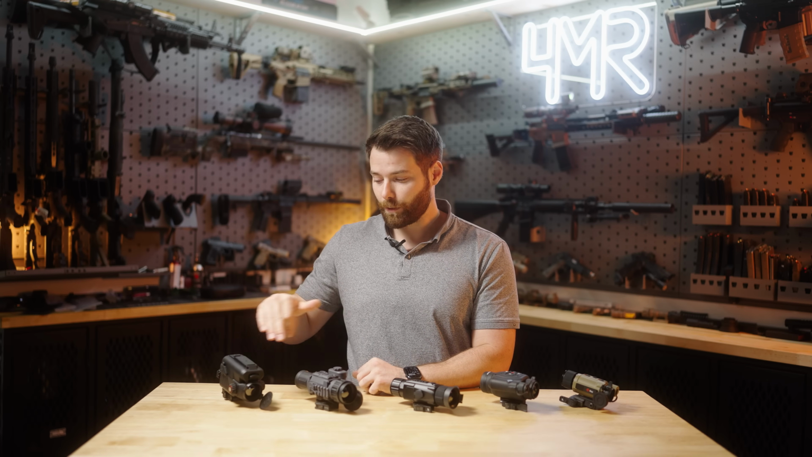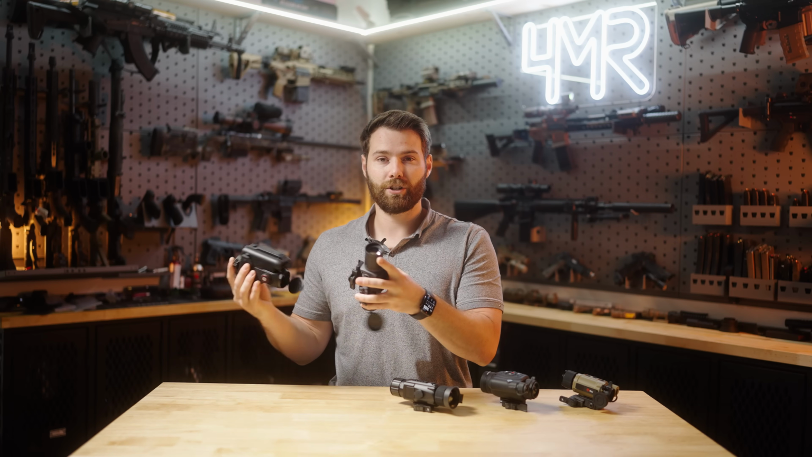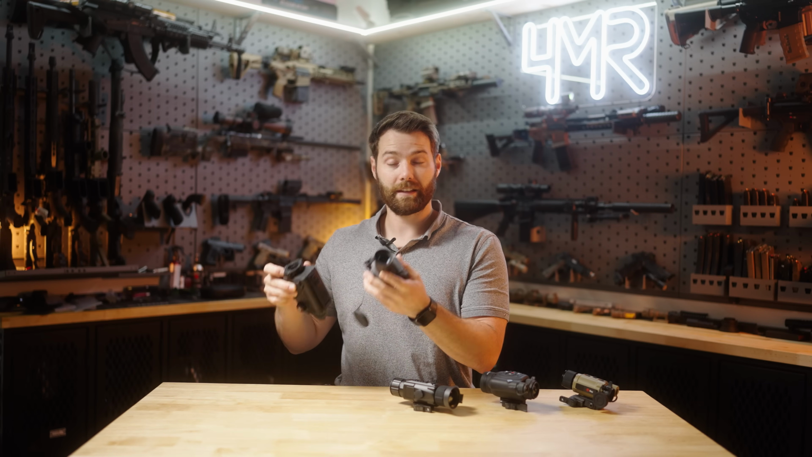But on the other end of the spectrum here, with the Armasight Operator and the Guide TB630, these are what I consider to be more dedicated thermal clip-on devices. And the reason for that is neither of these have an adjustable rear diopter. And you may think that that's a bad thing.